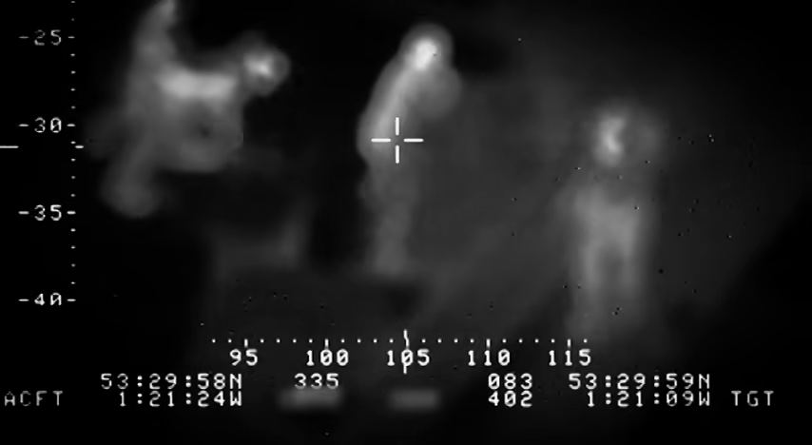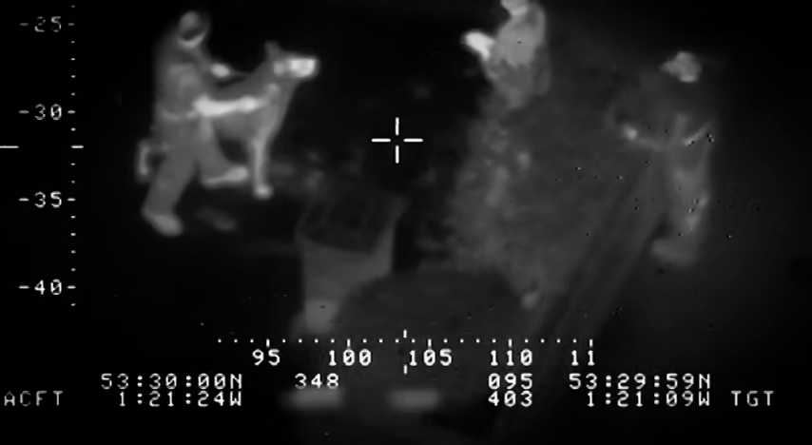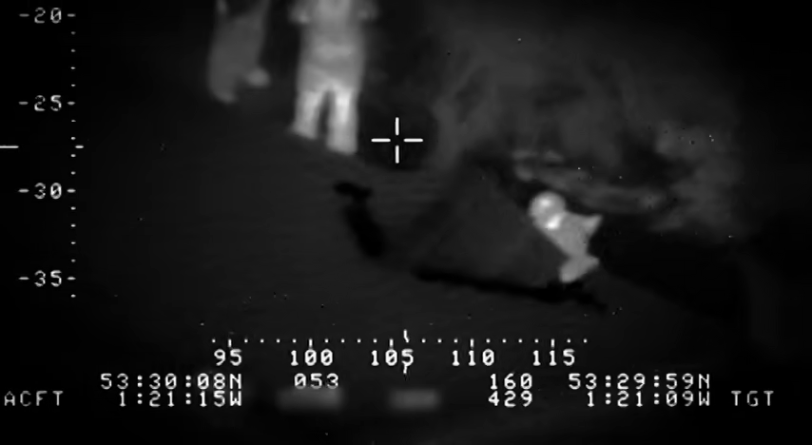Good boy. There are places that you can hide from the eye, but the heat-seeking capabilities of the camera see through all those bits of camouflage, and we find people in all sorts of places. That was good. Yeah.